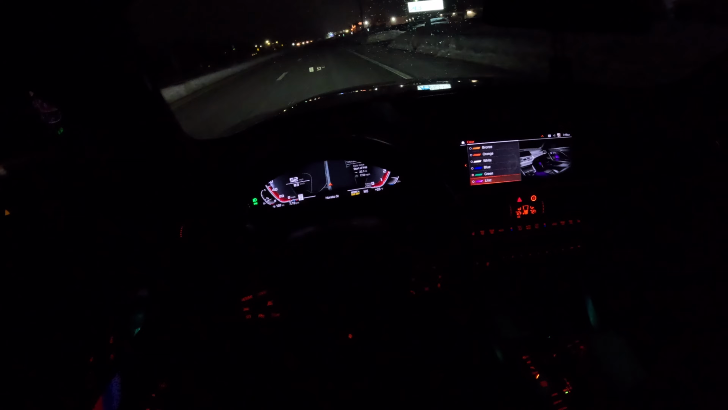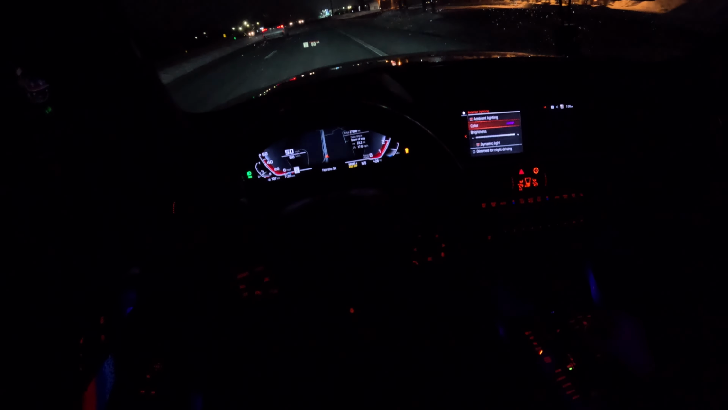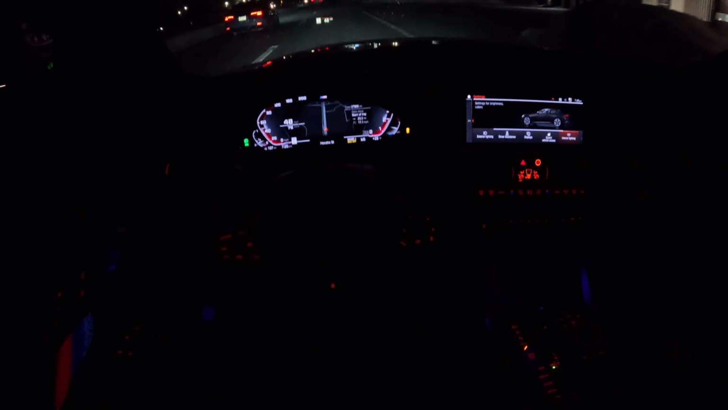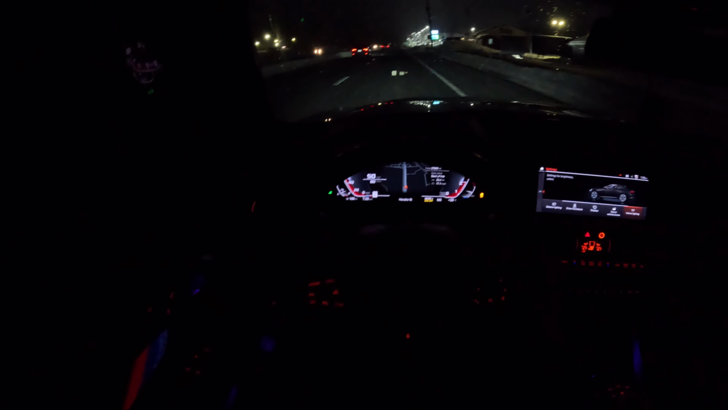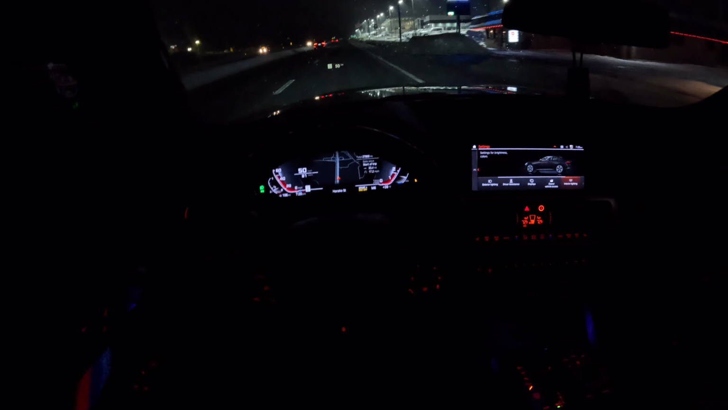That was really good. The intake got a lot louder. I think I said that in my last video. Let's go with lilac. Yeah, intake almost sounds like a wastegate mode. It's ridiculous. But yeah, this thing absolutely rips. It's crazy what just software can do. It's pretty nuts.